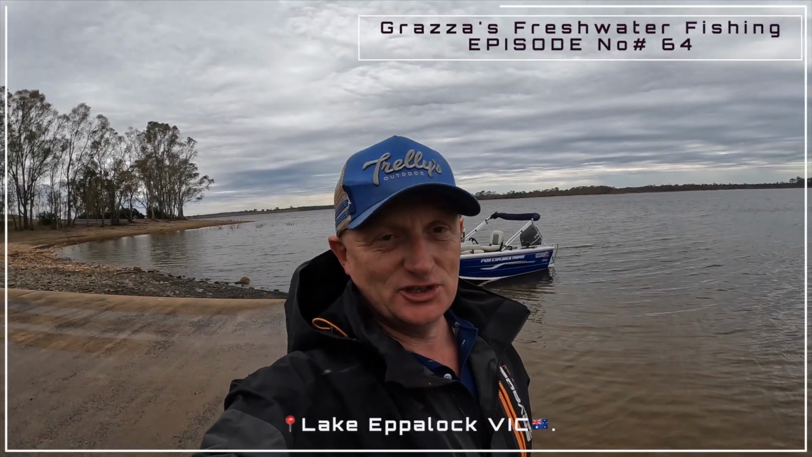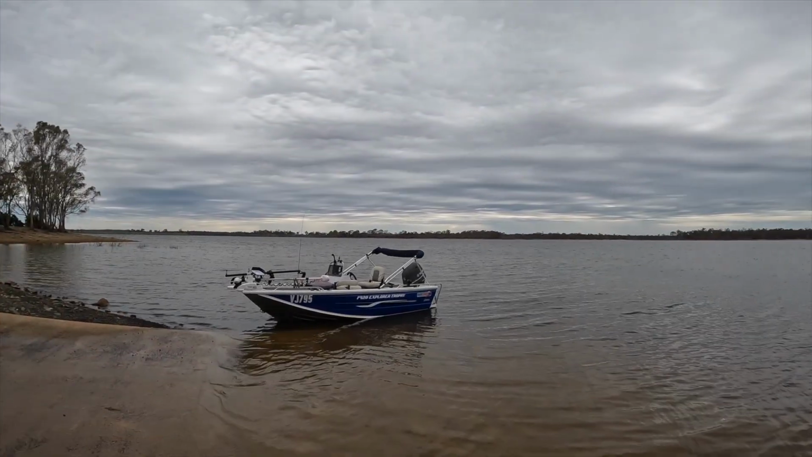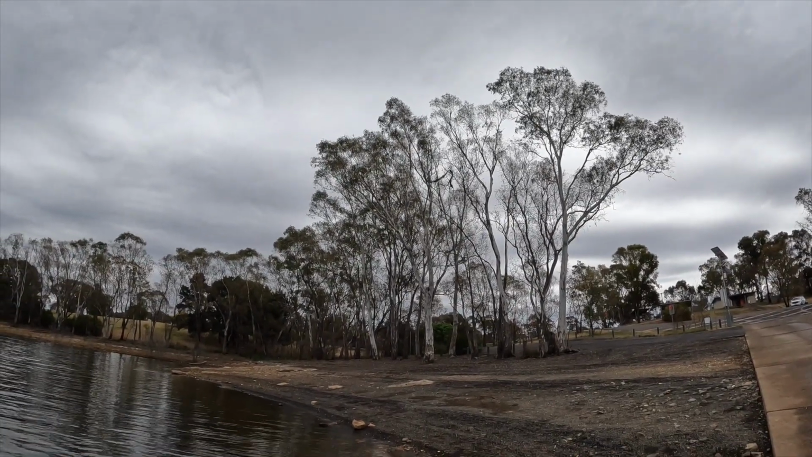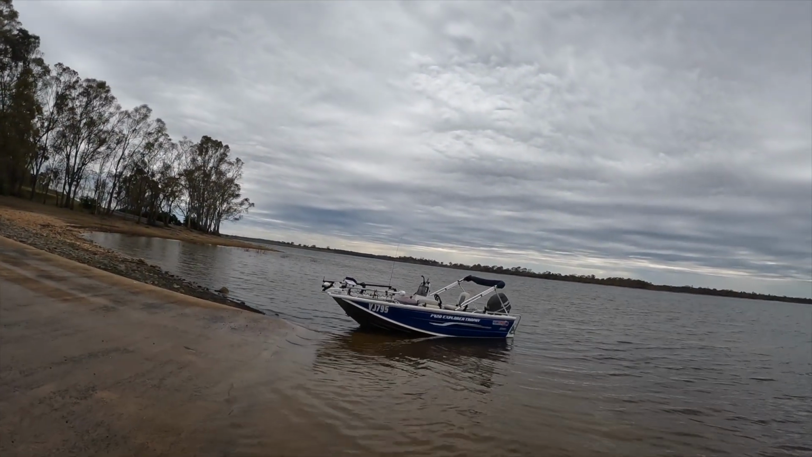We've just knocked off work and we've come out to Lake Eppalock to see whether we might be able to chase down a fish or two. The lake has been pretty tough fishing wise, but that said, we're going to go out and see whether we can chase down a golden. Might even come across a few redfin, but we've got a bit of a front coming across, so I'm hoping that might stir up the fish a little bit. We're going to head out to the east side of the lake and flick some lures, so stay tuned.